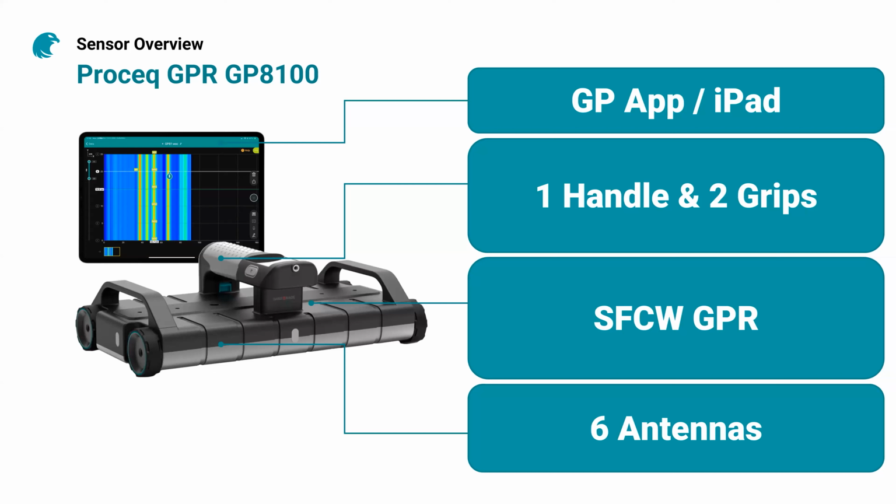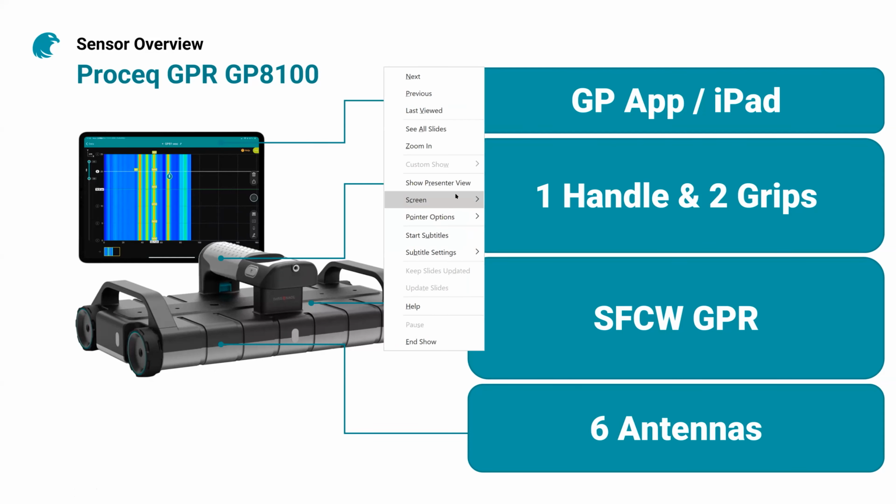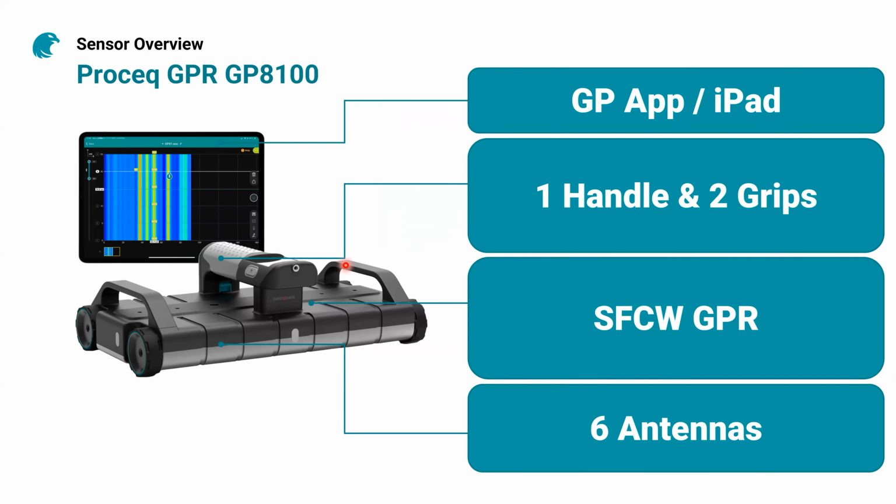Let's say a bit about the unit and how it works, how it connects to the world. Let me highlight a few parts of the screen. This is the sensor, the basic hardware, the ground penetrating radar, with 6 different antennas located side by side. This sensor communicates with an iPad that runs the GP software. As you can see, the sensor has a main handle in the center and 2 grips on the sides.